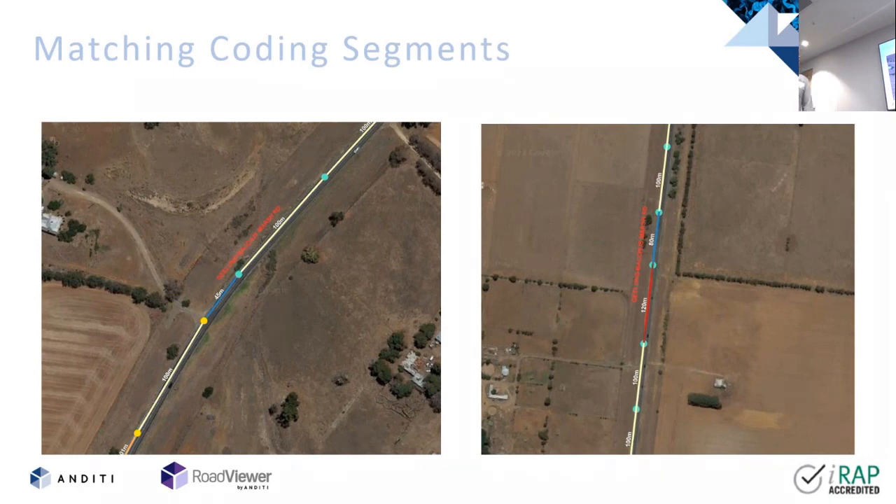Okay, this is this matching segments bit. iRAP has a rule that says road segments shouldn't be any more than 20% variation in length. But typically when most of the AusRAP coding's been done before, for good reasons, such as there's an intersection there or two roads joined or whatever, we'll end up with segments that are 45 metres long or 120 metres long, et cetera, et cetera.